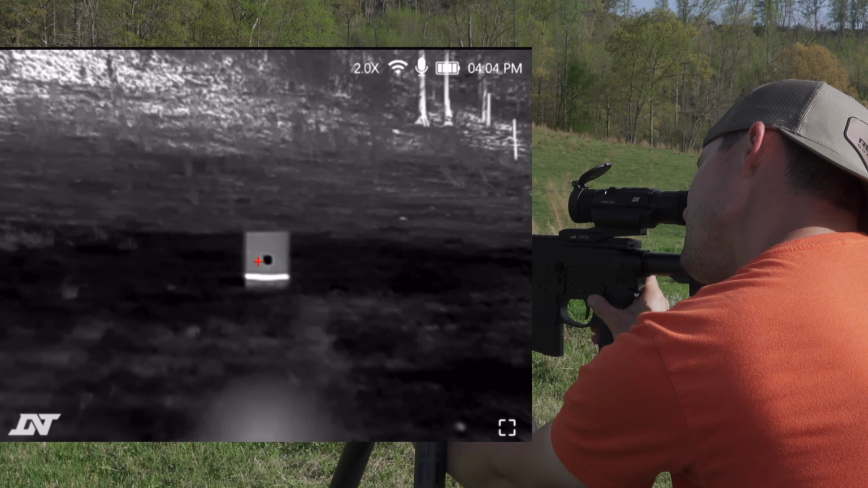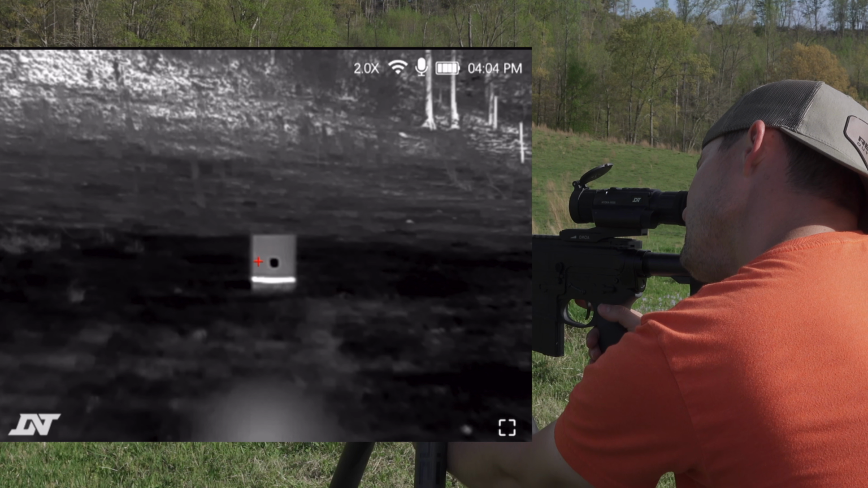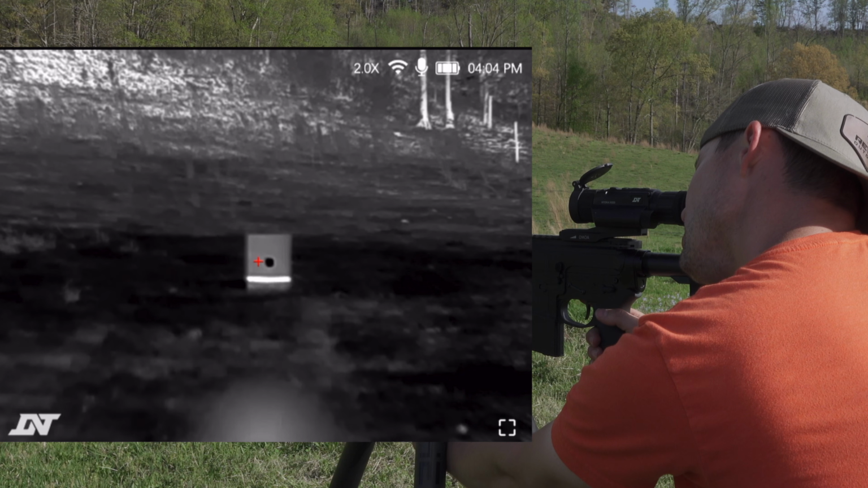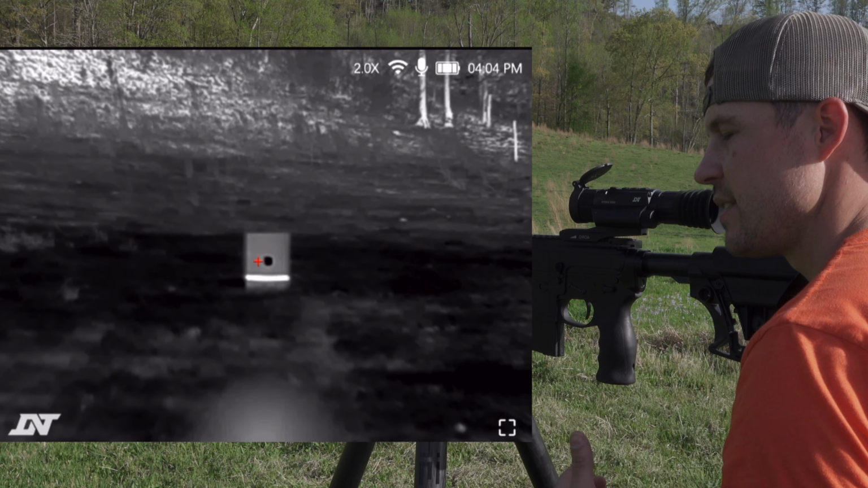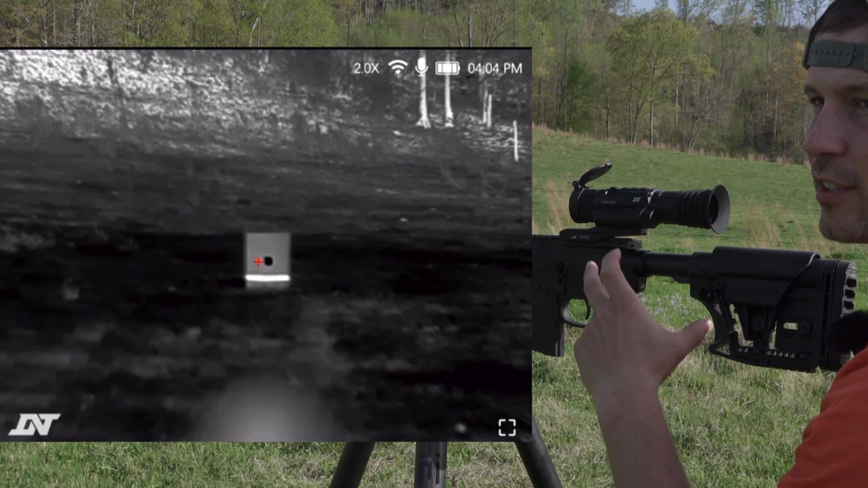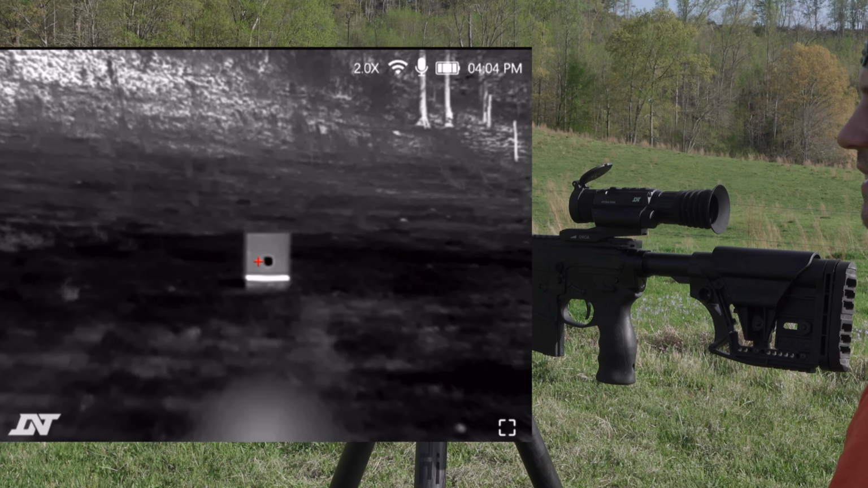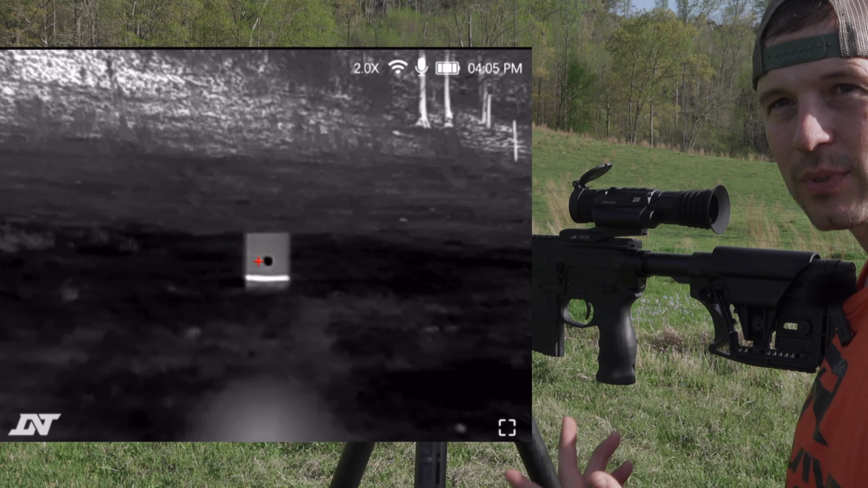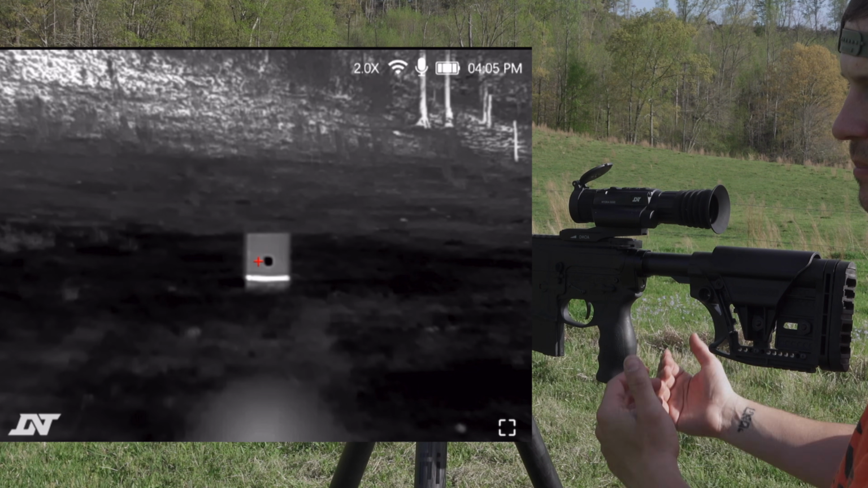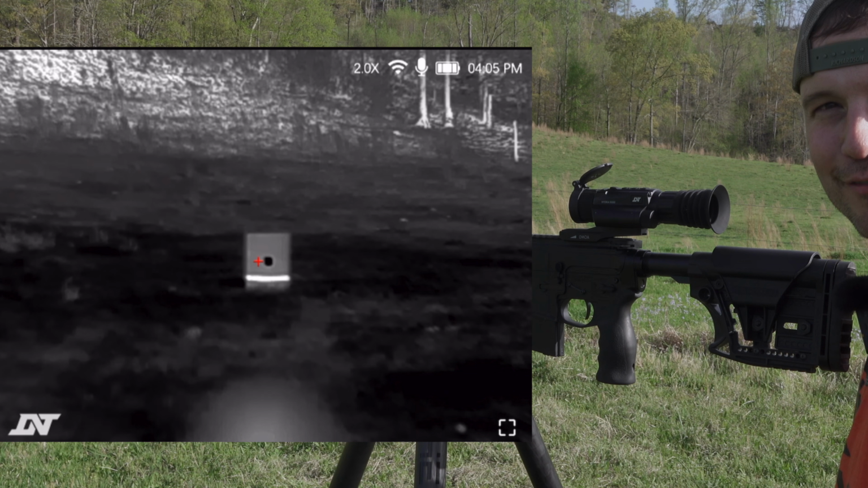So when you're using that reflective HVAC tape, it's going to be difficult to see your impact when it's through the center, but you're going to be able to see it all around it. So anytime that you're zeroing a thermal scope, you want to use that reflective HVAC kind of aluminum looking tape. That way you can see it reflect in the daytime. All right, it is dead on bullseye, so what we're going to do now is we're going to back up to 100, and then we're going to back up to 200 and zero it in from there.